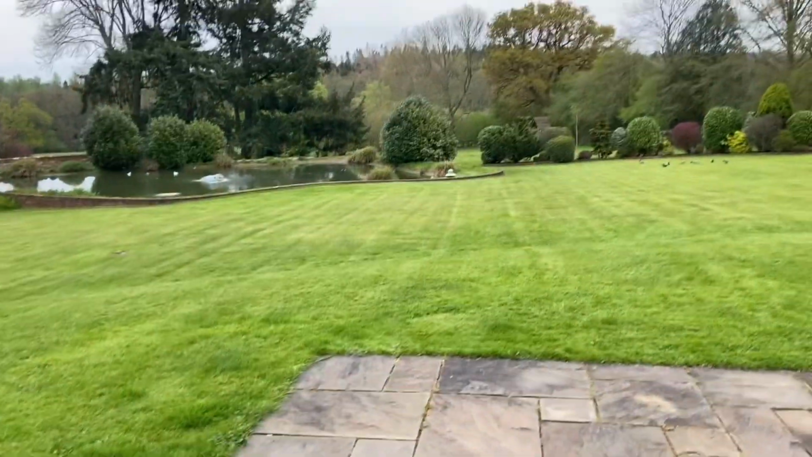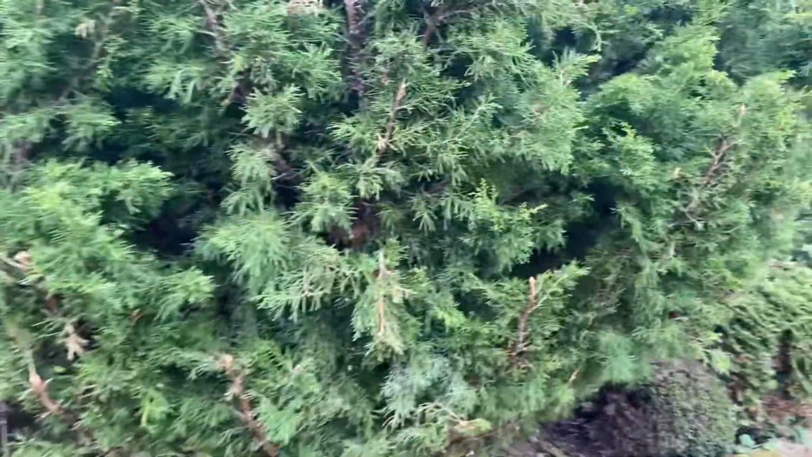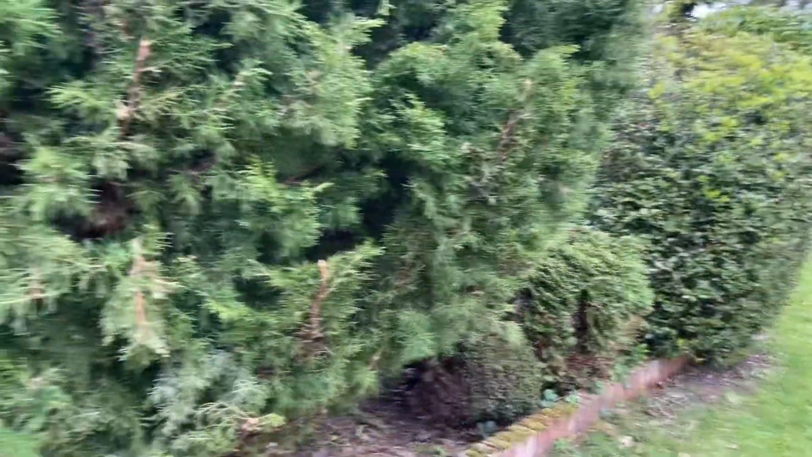So I got my shoes on, I was ready to go outside and go down to my birds, make sure they were all okay. And while on my way down there, I stopped by this bush, and I noticed there was a bit of a funny smell coming from it. I was like, oh, it smells a bit like a fox. Anyway, didn't think much of it and kept going.